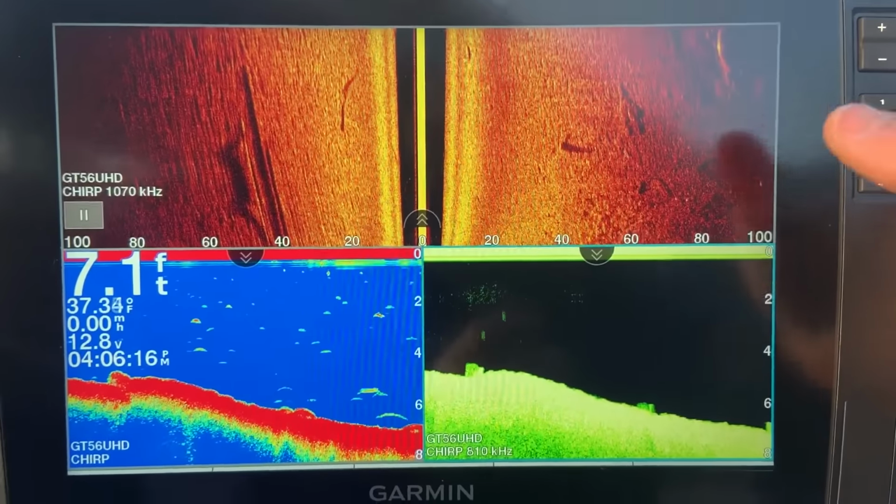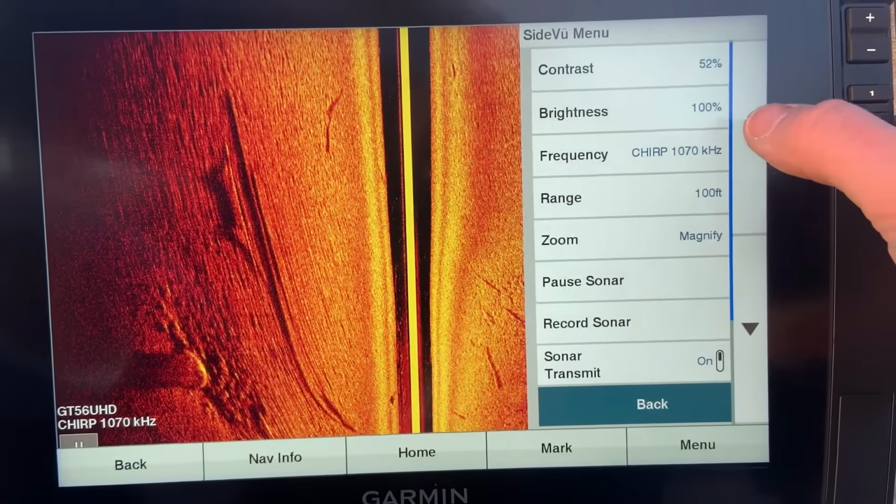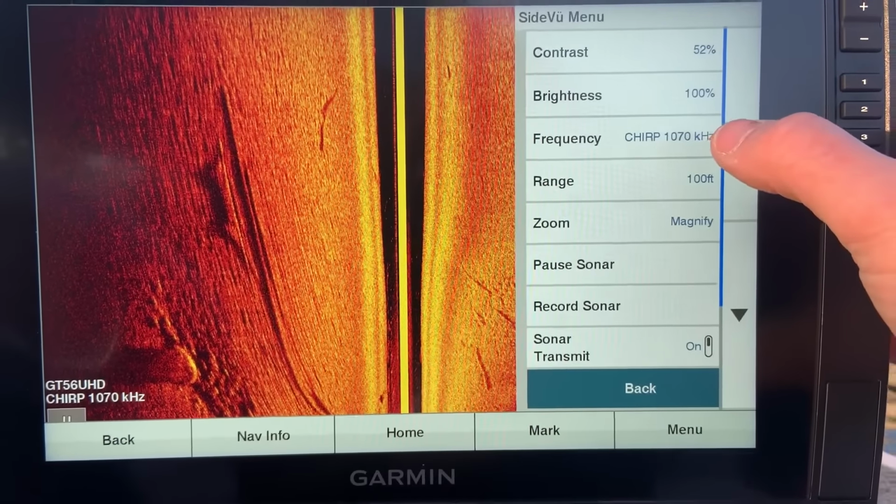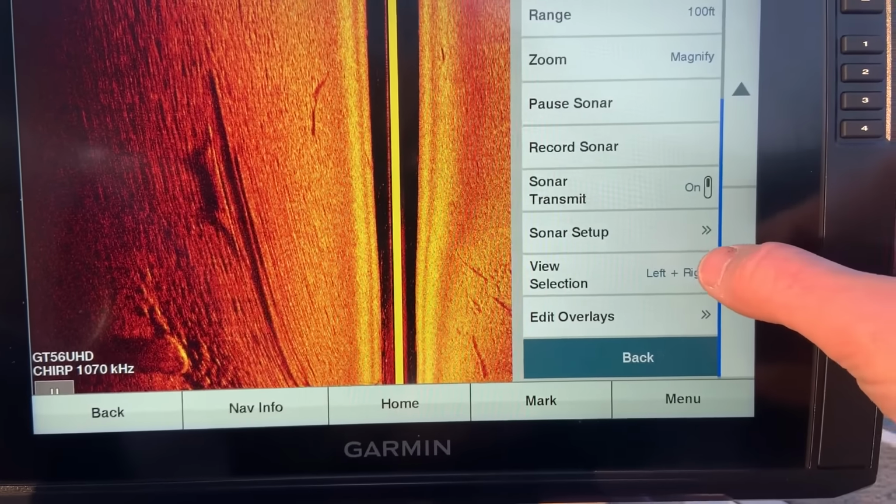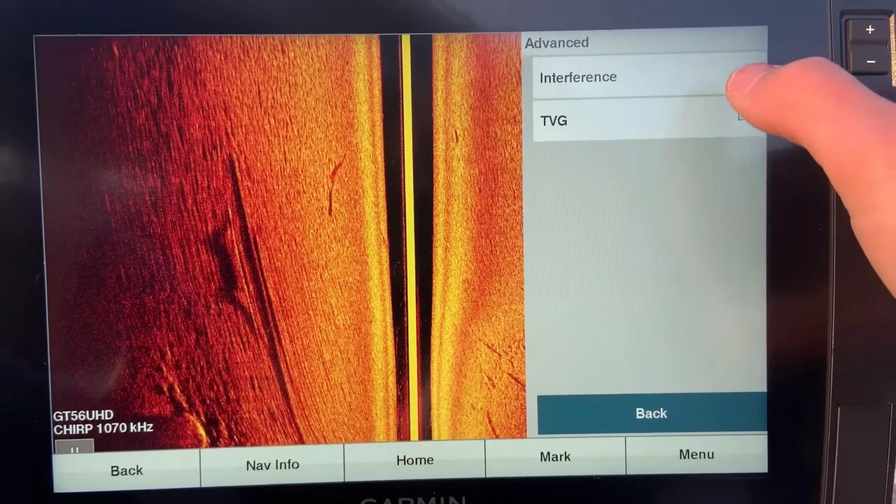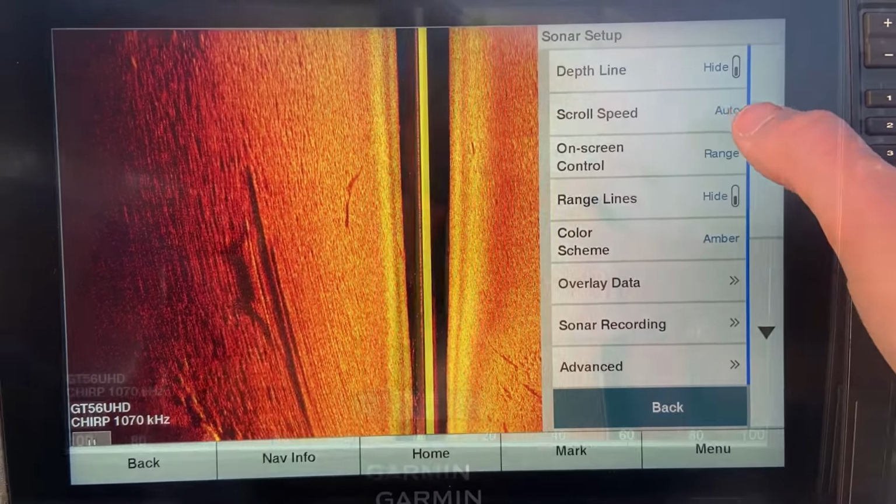Alright, so here's the Gt56. Let's go over the settings real quick. I've got contrast 52, brightness 100, my frequency is 1070, range 100 foot, and then my advanced settings, low and low, and scroll speed is auto.